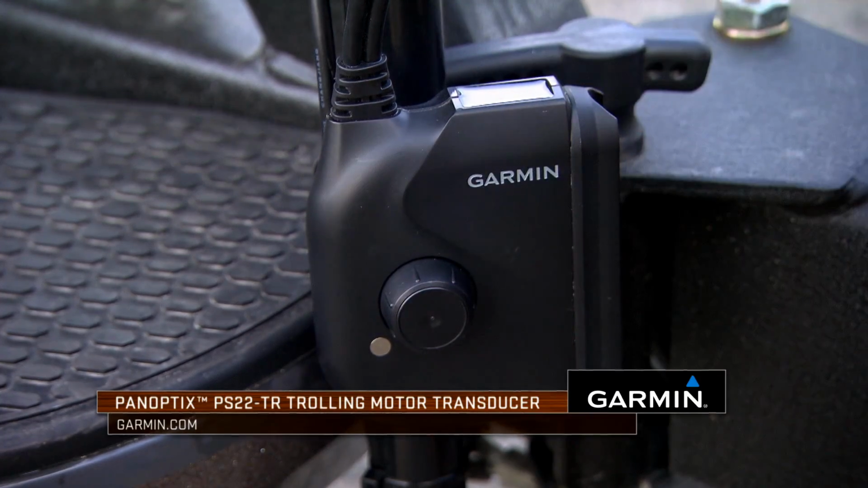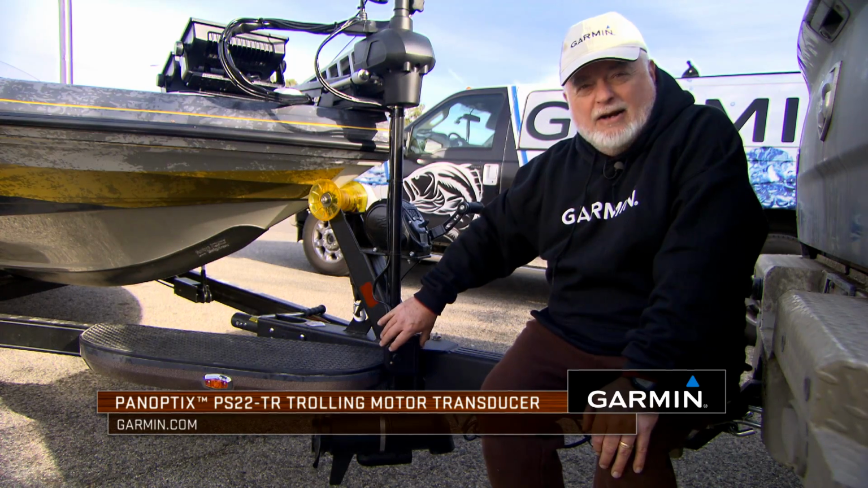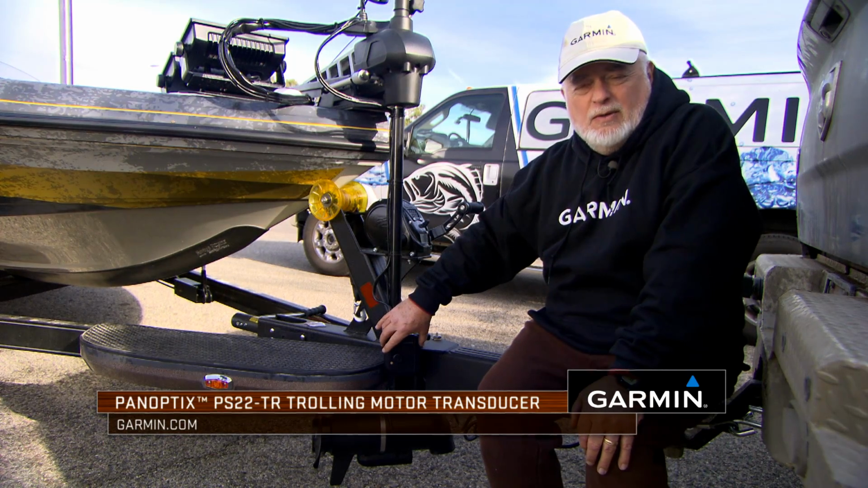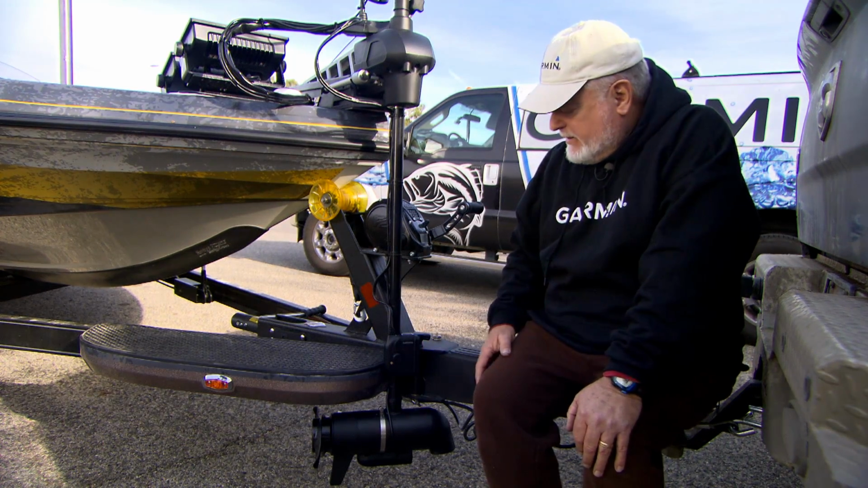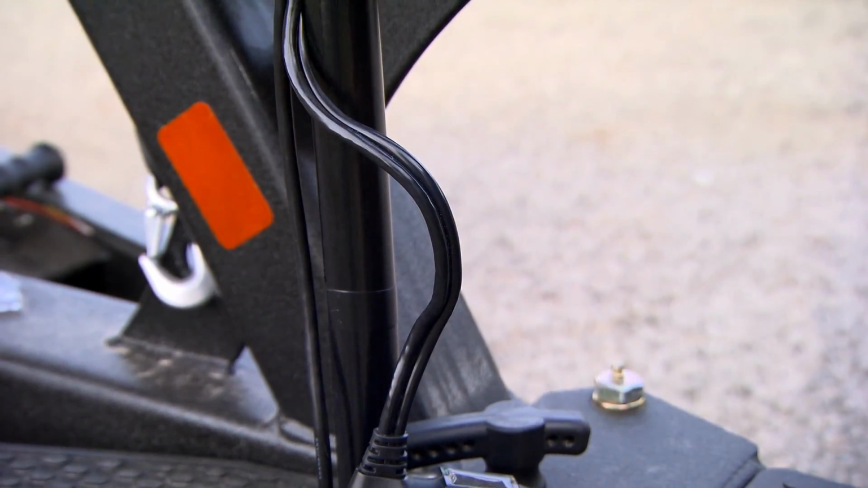This is our Panoptix transducer. This is a PS22, significantly lighter weight than the original PS31. PS31 weighed about 8.5 pounds. This one here is probably a pound or so. Here's the shaft of the trolling motor. Transducer hardware mounts to the shaft.